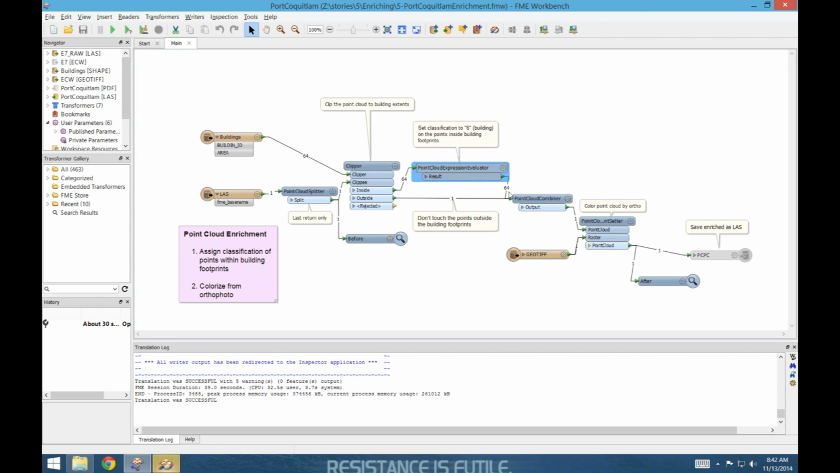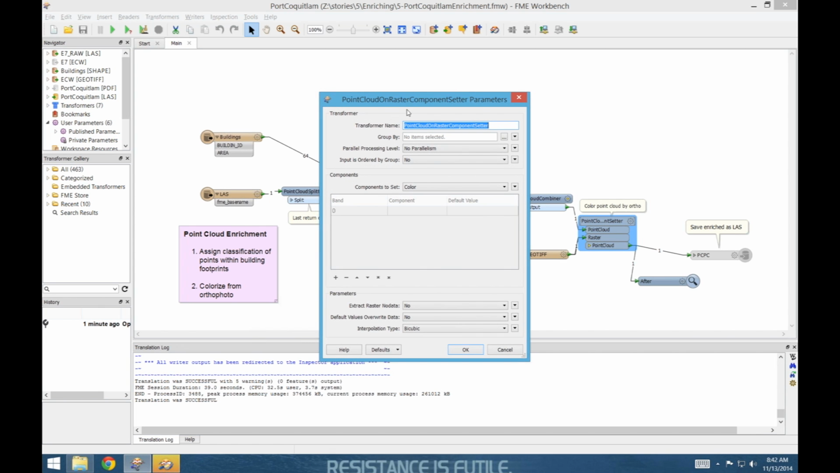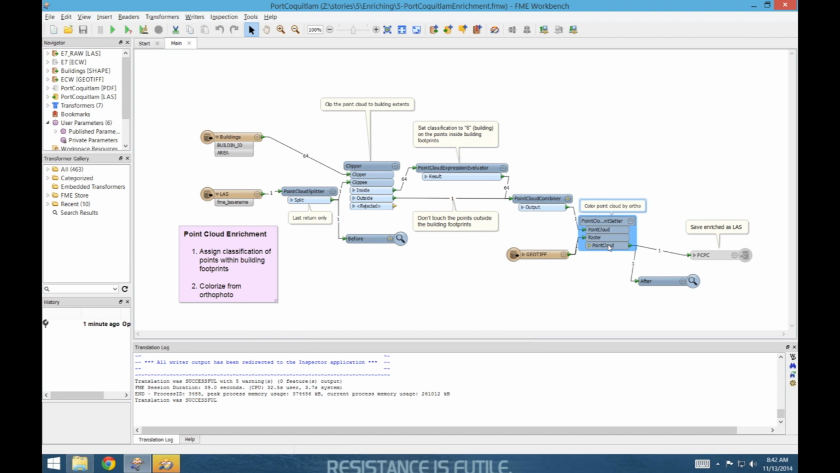And then we also add another trick. In this case, our first enrichment was with vector data. Yes, that's this part here. Then we enrich our point cloud with some color coming from the ortho image. So this is the point cloud on raster component setter. It's basically pulling pieces from the raster, the color, and putting it on the point cloud.